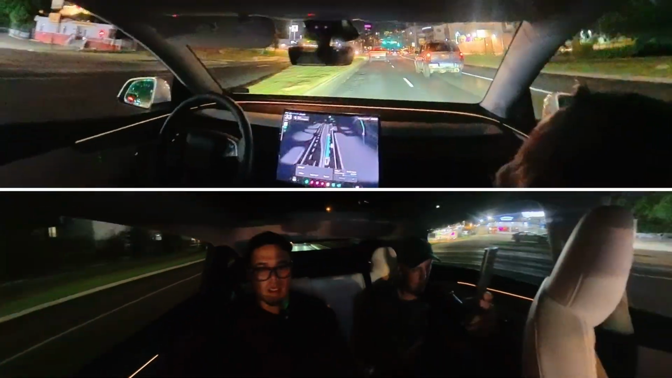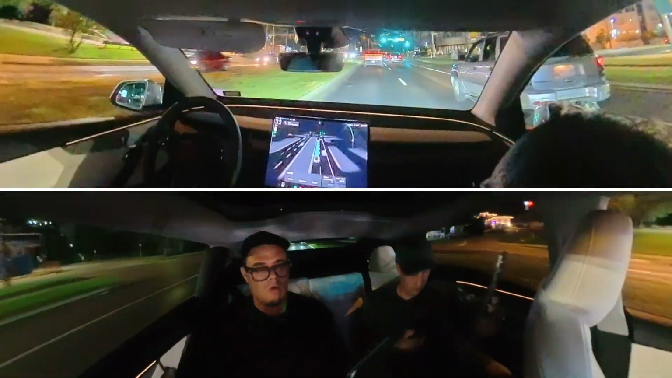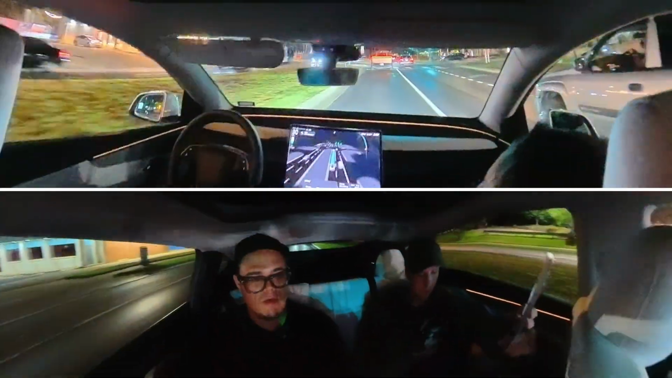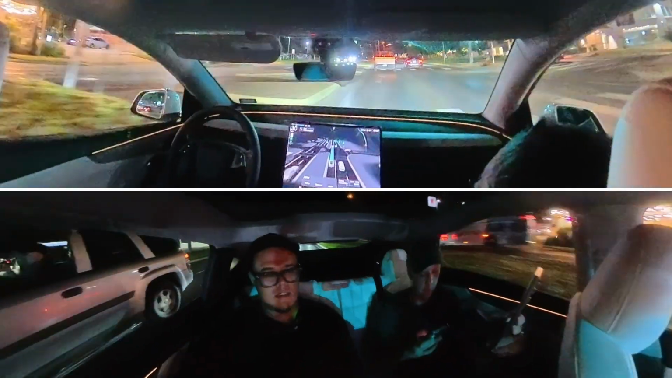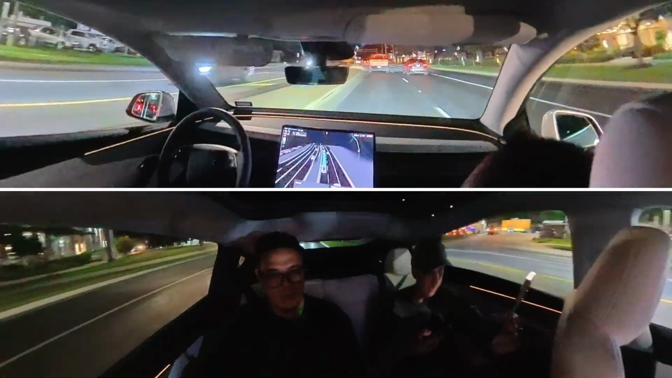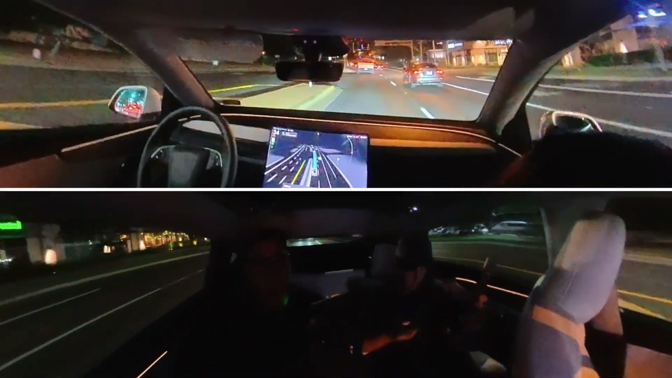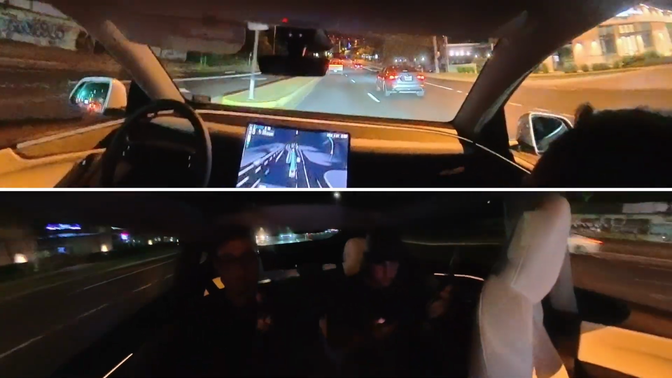Yeah, well, it just tells you how important safety is in everything Tesla's doing. And sorry if you guys are getting a little bit of a headache from all the bumpiness. Unfortunately, the roads here in Austin are not great. I'll put it that way.